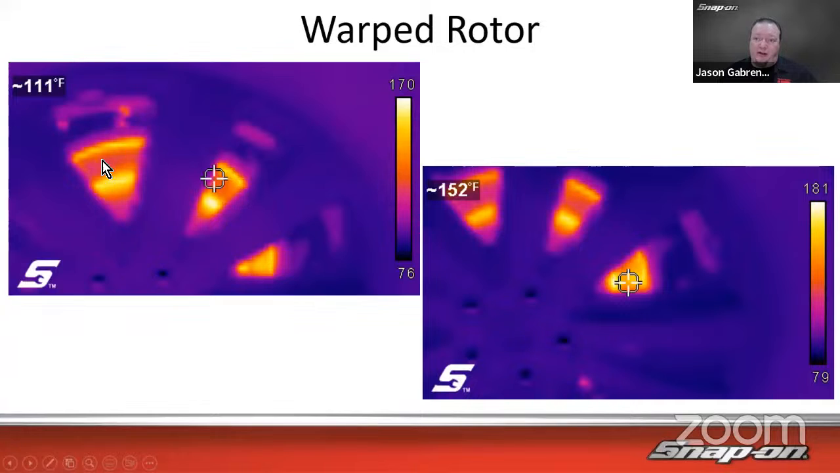And I bet you if I went over here on this one, it would have been even more of a difference because it looks like it's even cooler on that part of the rotor, because one part of the rotor hits and one part of the rotor doesn't. So some of it's going to be warmer than the other. And you can see that using a thermal imager.